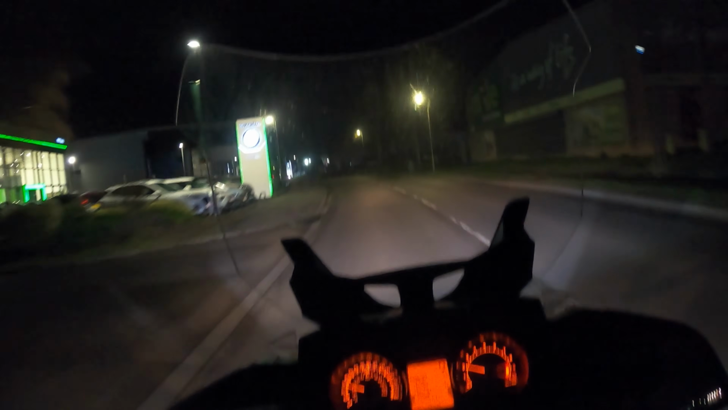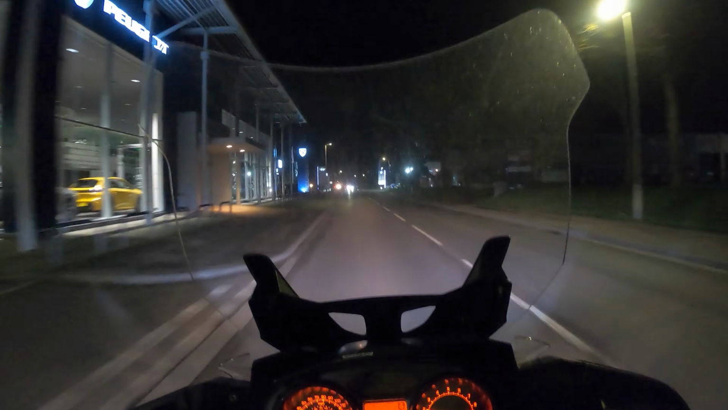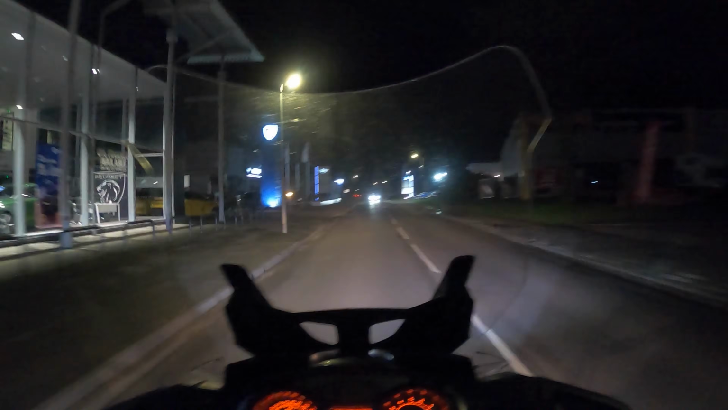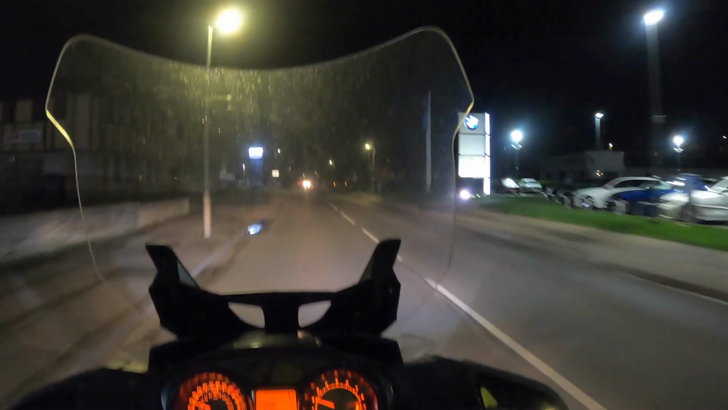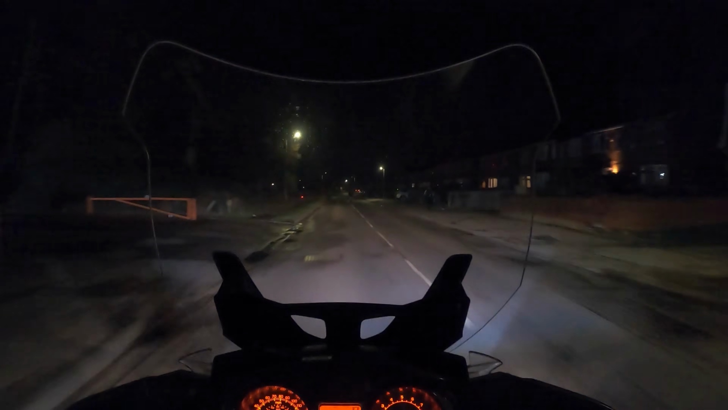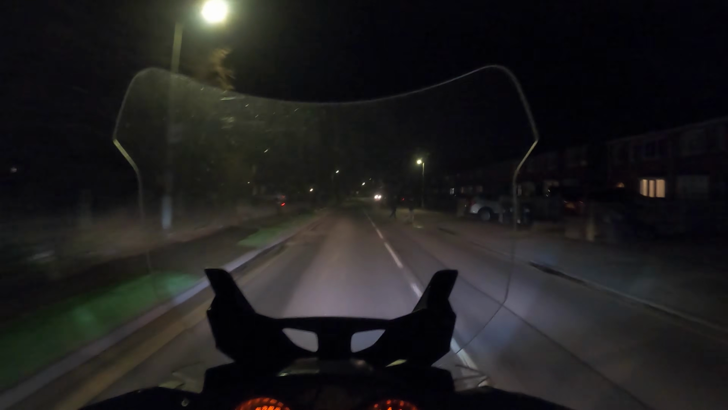So we're going to head a little bit more into the city now, into the more urban area. Now it's fairly quiet this evening, we're about 7:15 on a Sunday, so we've not got heavy amounts of traffic. But a lot of night riding, especially in the winter, is done in rush hour time and there's lots of cars about. Just remember that on a motorcycle you do not get seen as easily as a four-wheel vehicle.